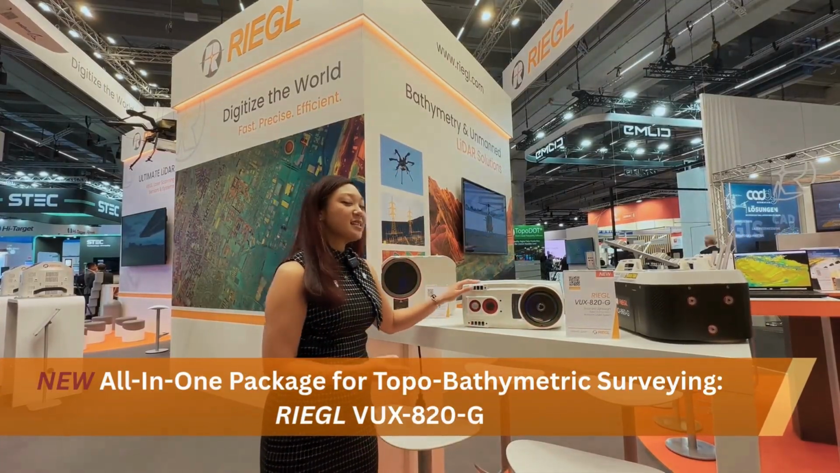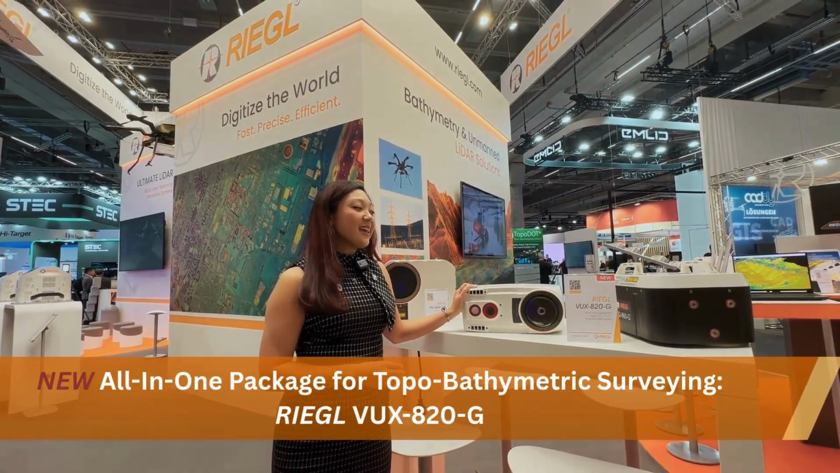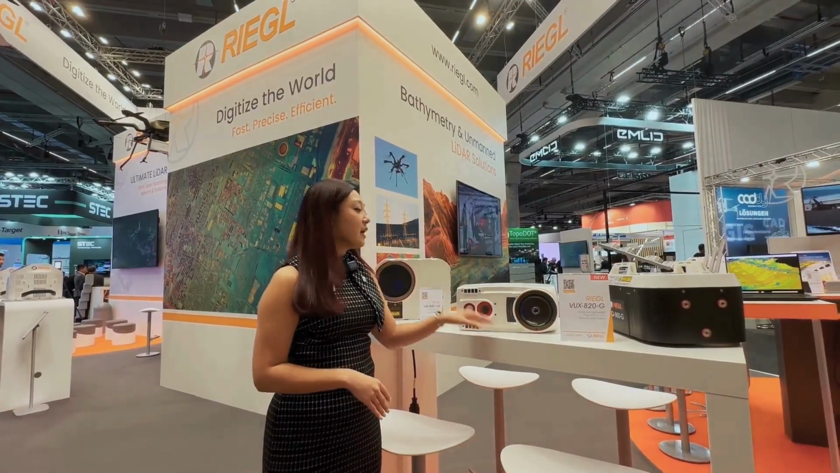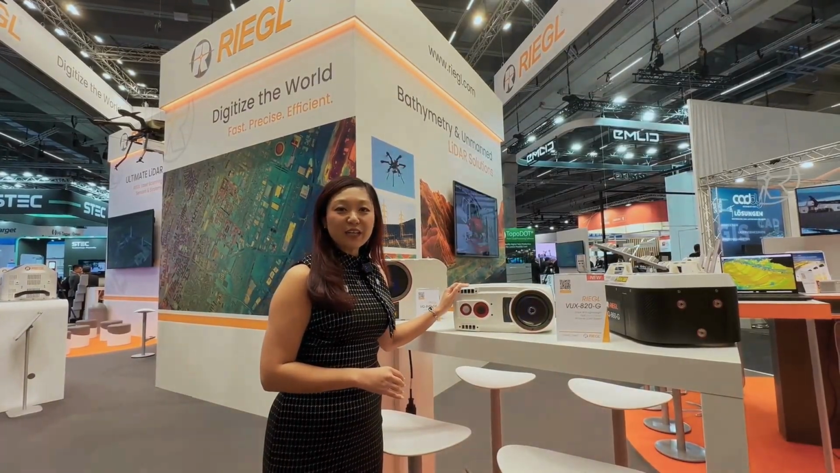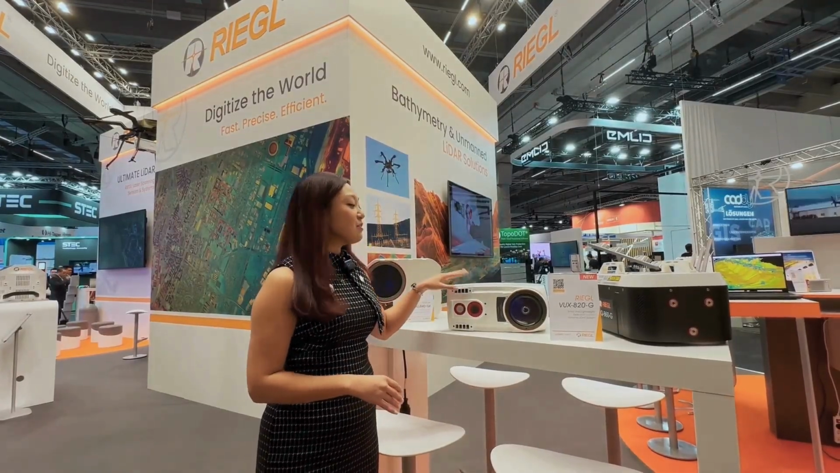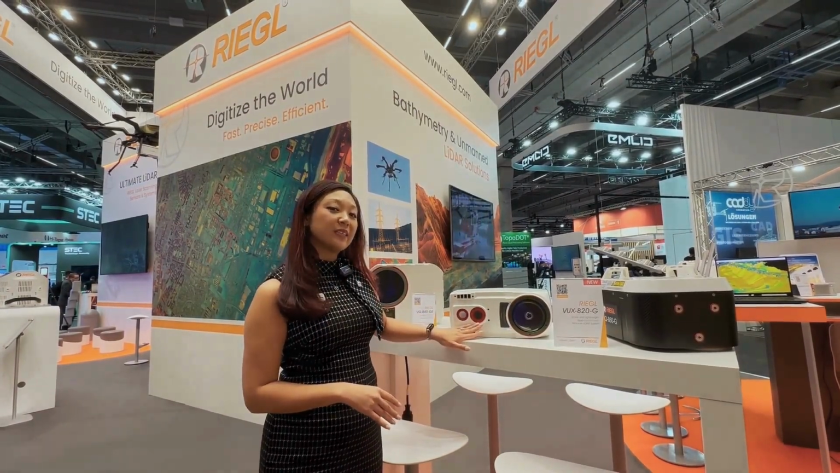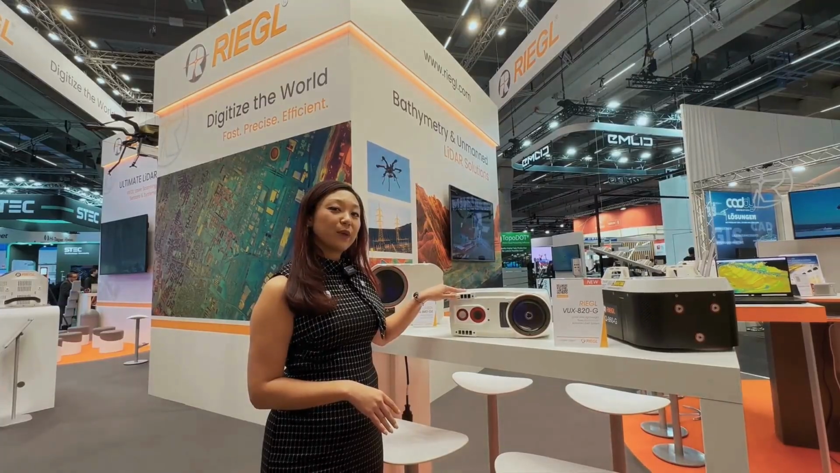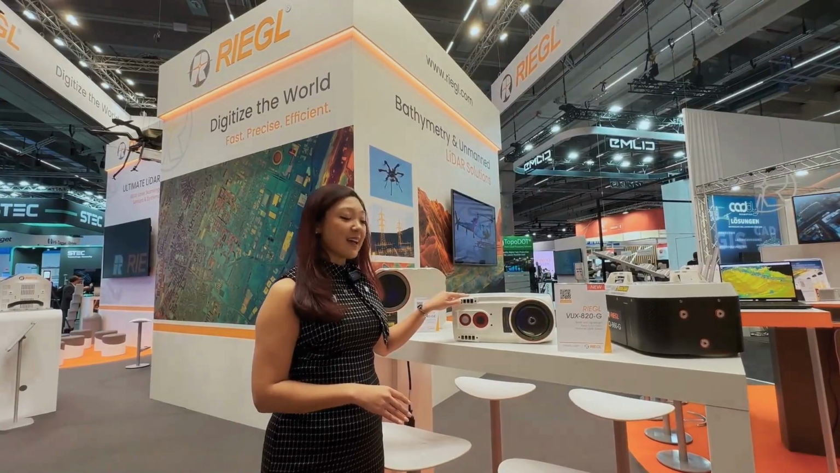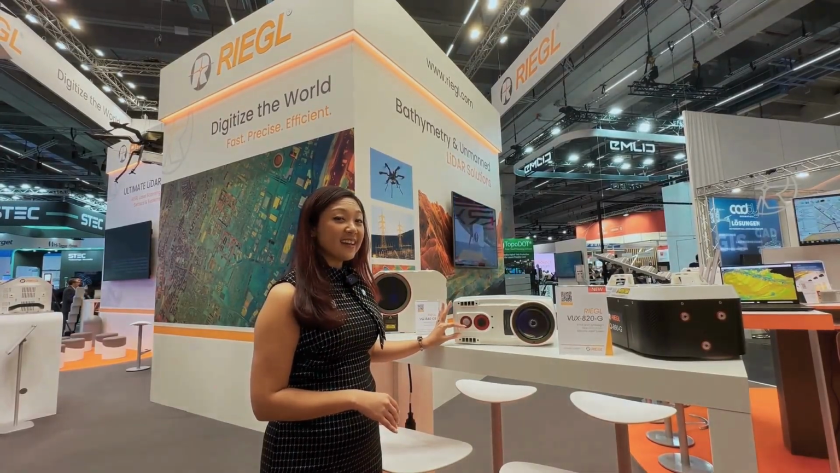VX-820G. This small, lightweight topobathymetric LiDAR scanning system is our latest unveiling at RIEGL. This small, compact system is 5.7 kilograms, which is about 12.5 pounds for those of you in the States. And this fully integrated system has a laser scanner, the 5.1 megapixel camera, the RIEGL IMU GNSS system inside, as well as a really cool status LED light.